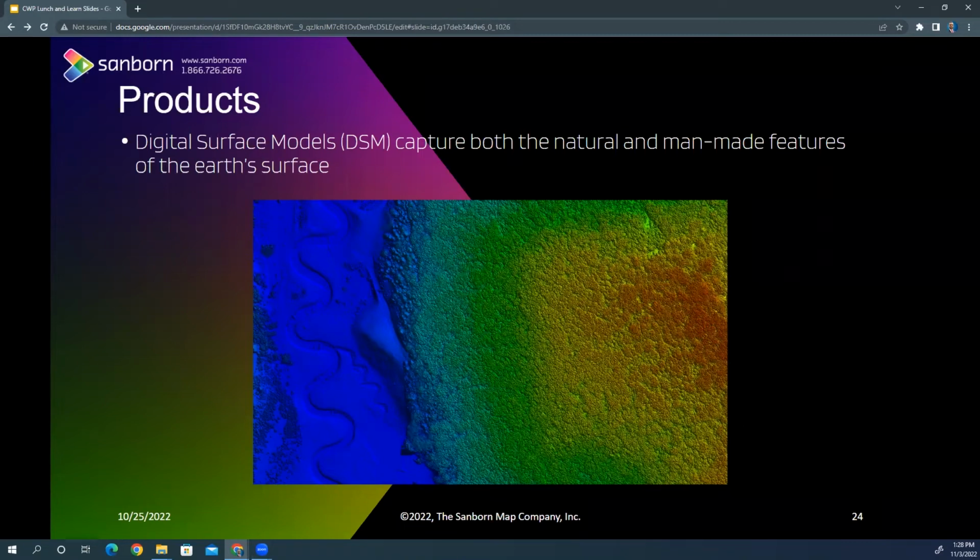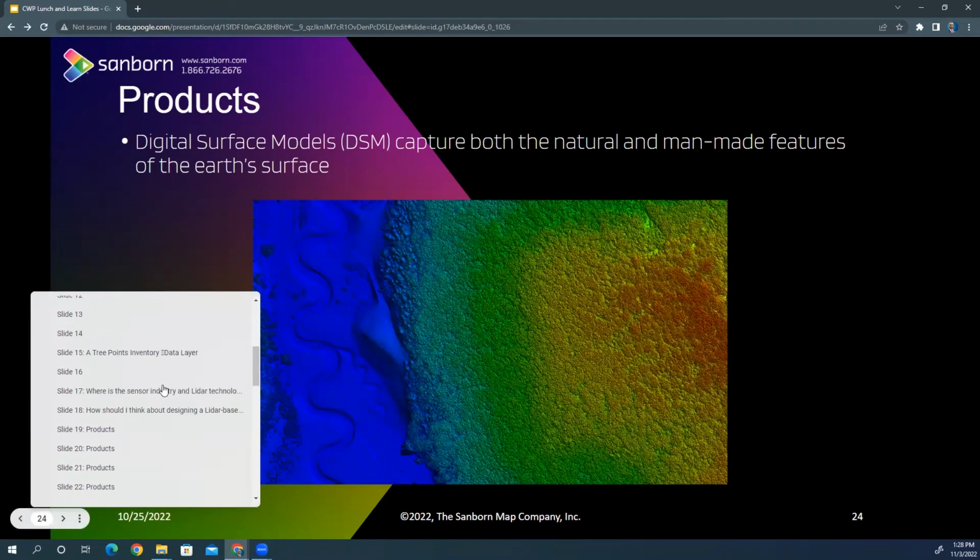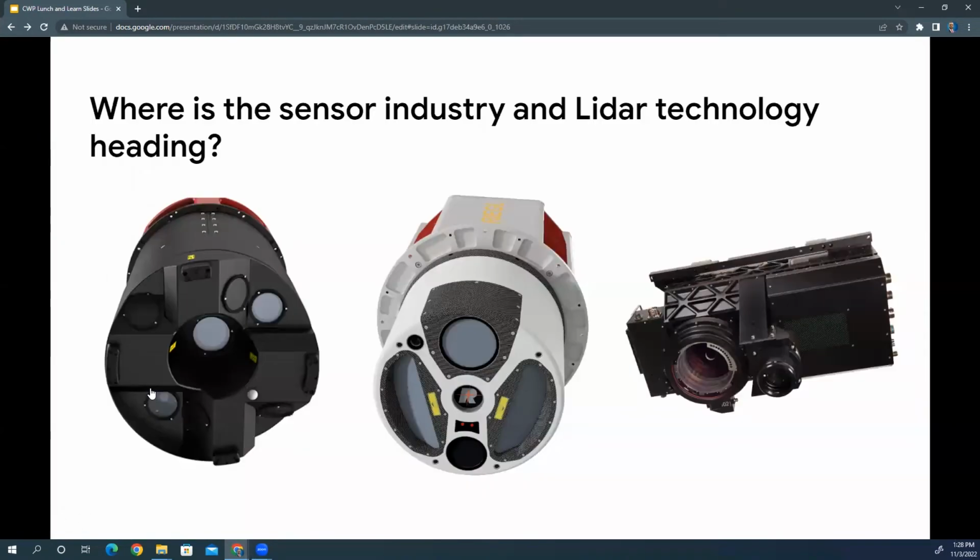I'd be curious if you could share for our audience today, we saw what some of the capabilities are, but where is this industry heading? What does the next 5 or 10 years look like, and where are we now compared to where we were, let's say, back in the late 90s?